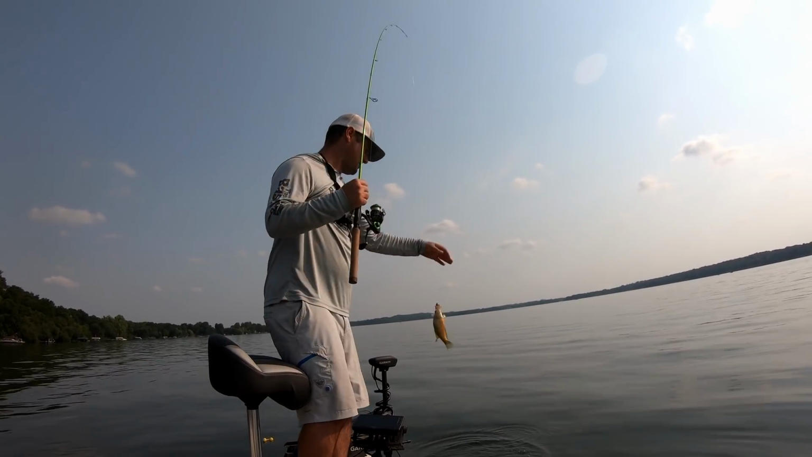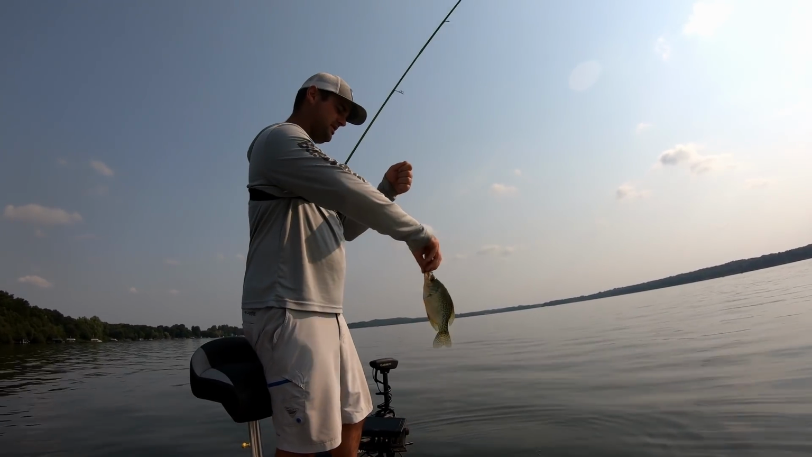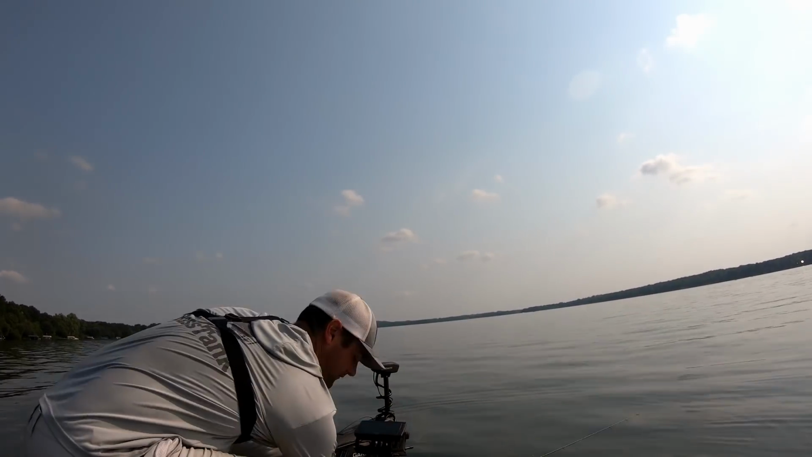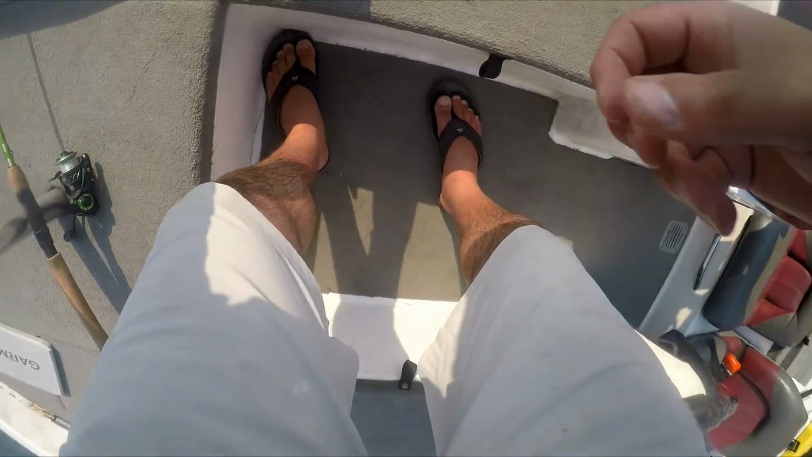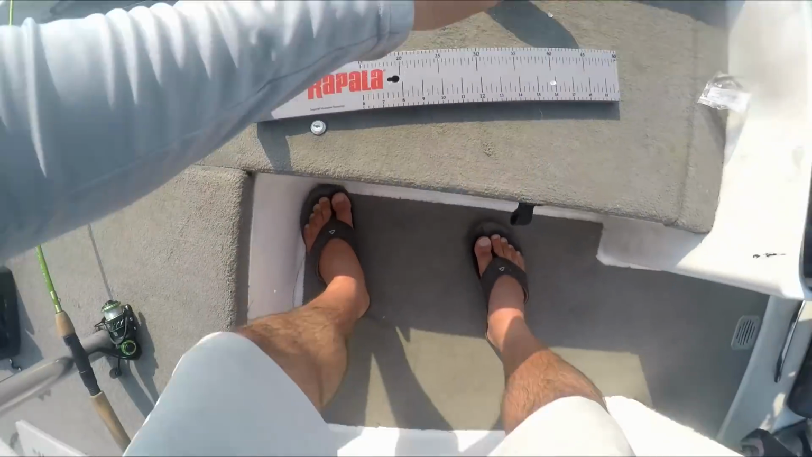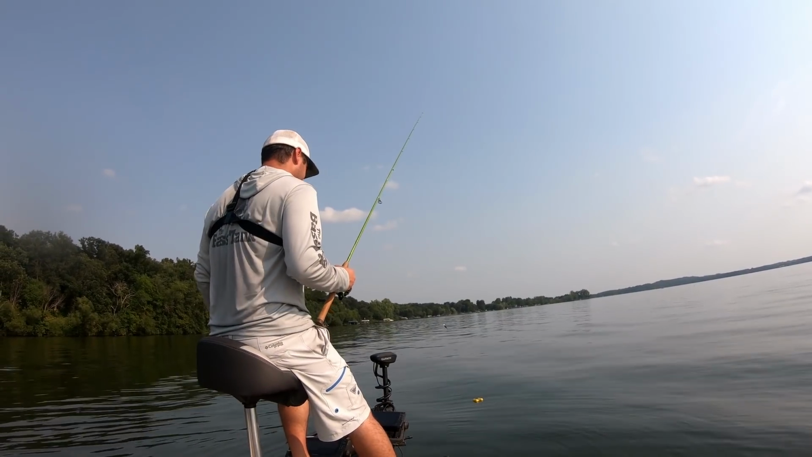There's another one. Good news is they're biting good. I feel like we're gonna catch enough for our fish fry real quick. Another 9. We got a 9 and almost 9.5. Stay in the boat. You gotta love it when it works out like you planned.